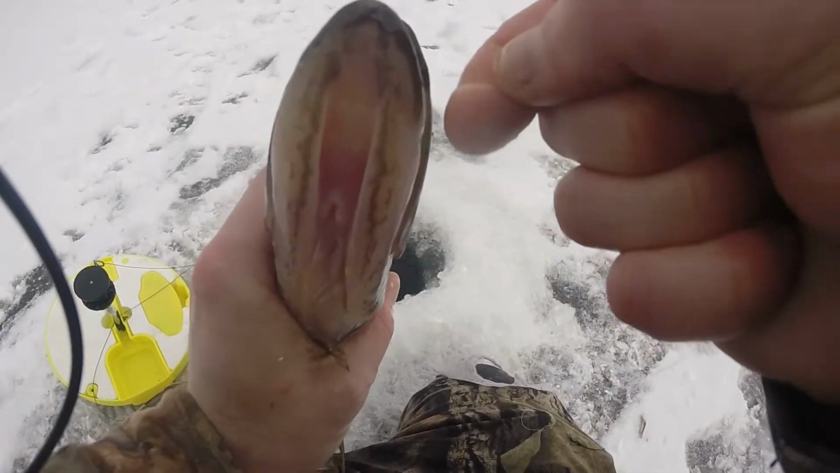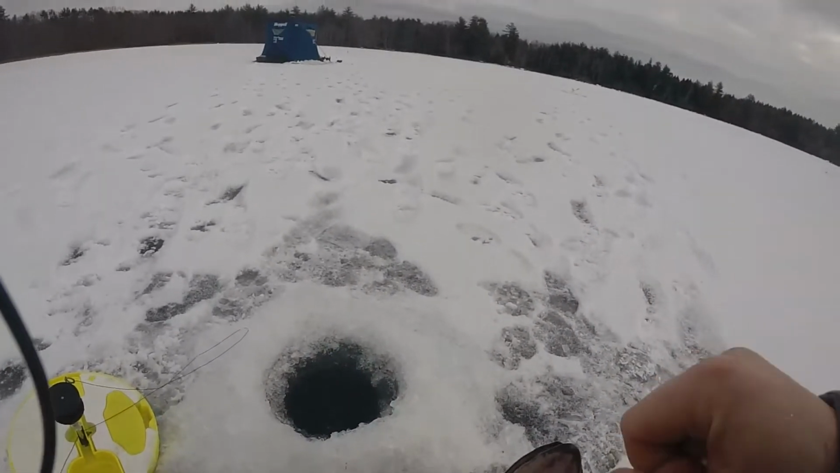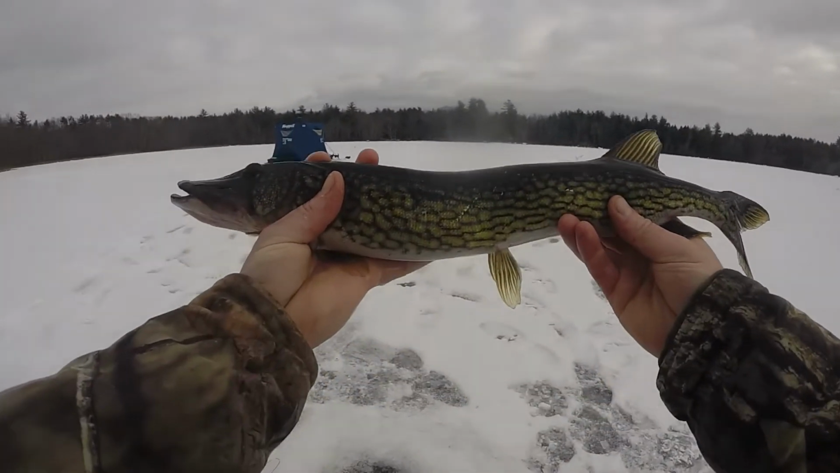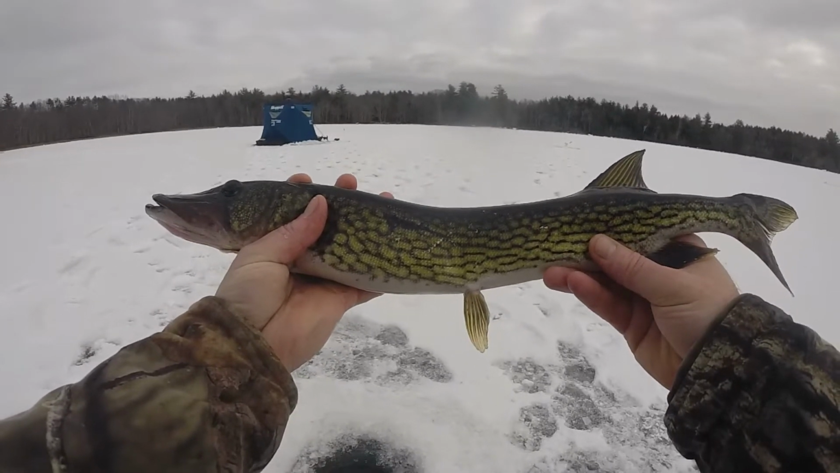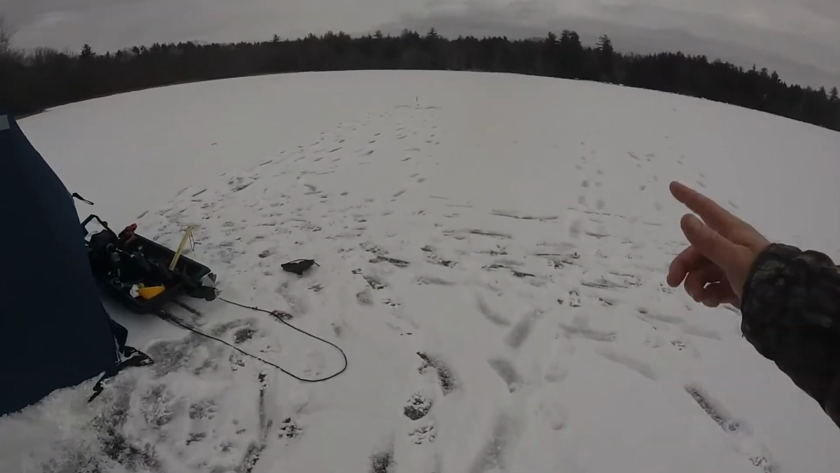Oh my God. Look at the size of this pickerel. That is a huge pickerel. Well, I guess I shouldn't say huge. Medium. Medium-sized pickerel.